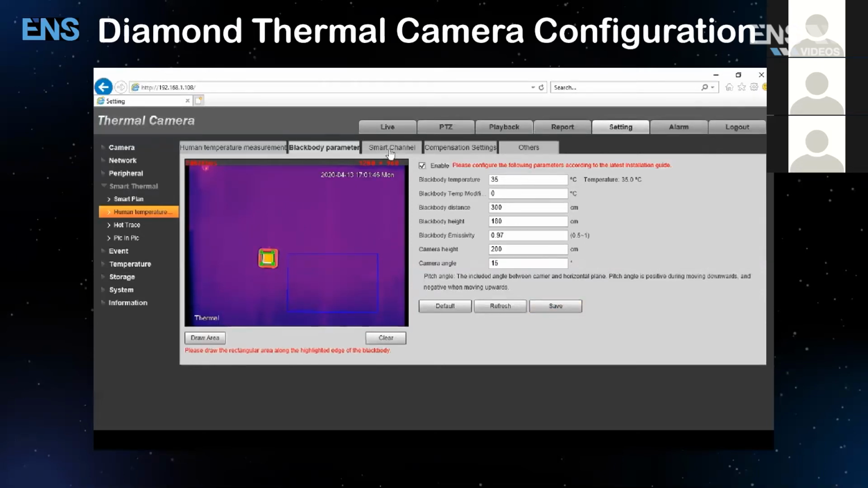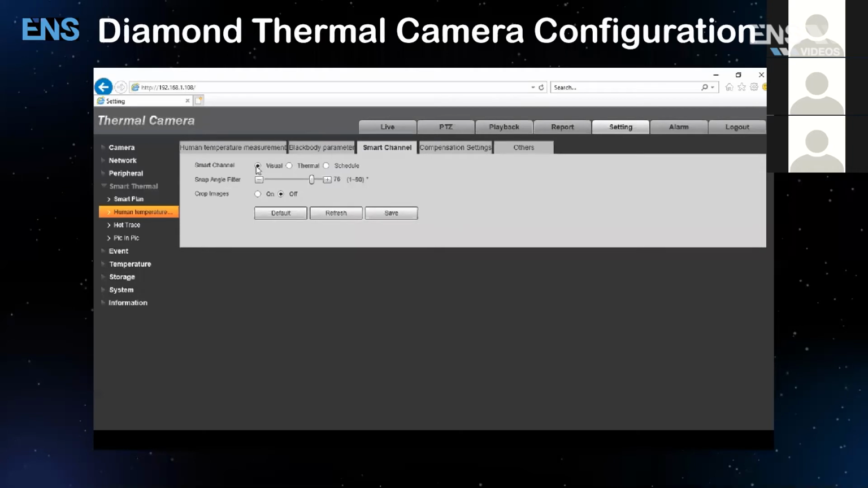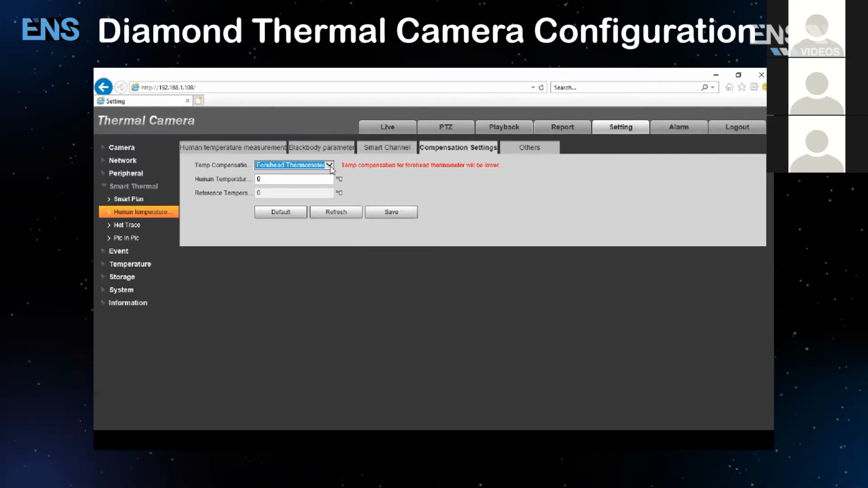The smart channel, you're going to set it to visual, and by default it's set to 90 degrees, so you want to move that down to maybe around 70 degrees. And then the crop images, you can leave it to off and hit save. For compensation settings, since we are measuring the forehead of the person that's walking to the camera view, then you want to select it to forehead thermometer and then hit save.